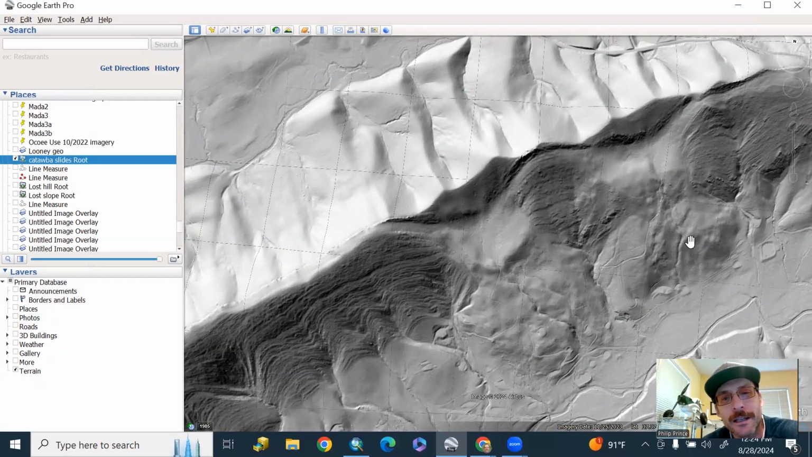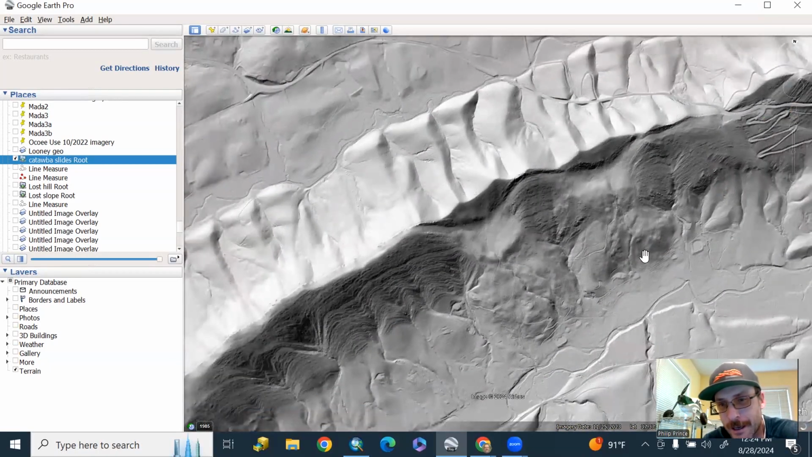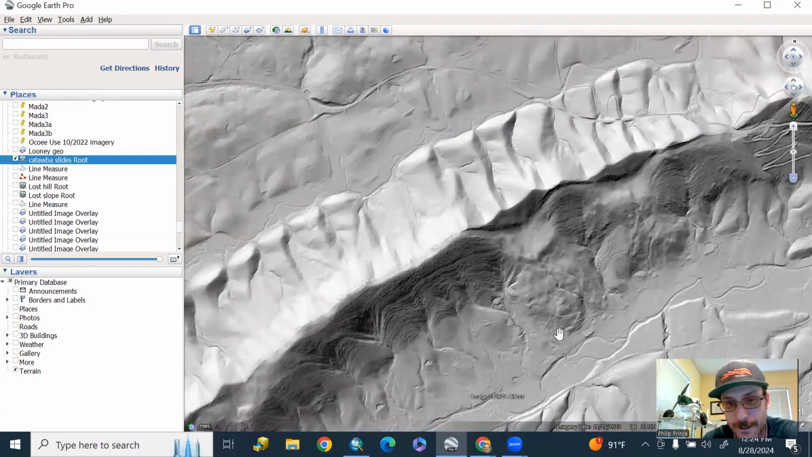But you can have perspectives like you're seeing here, basically like looking straight down onto the landscape. You can see it with hillshade like this, and you can see it at a resolution that is basically what you're looking at here, right? So how would you do that?